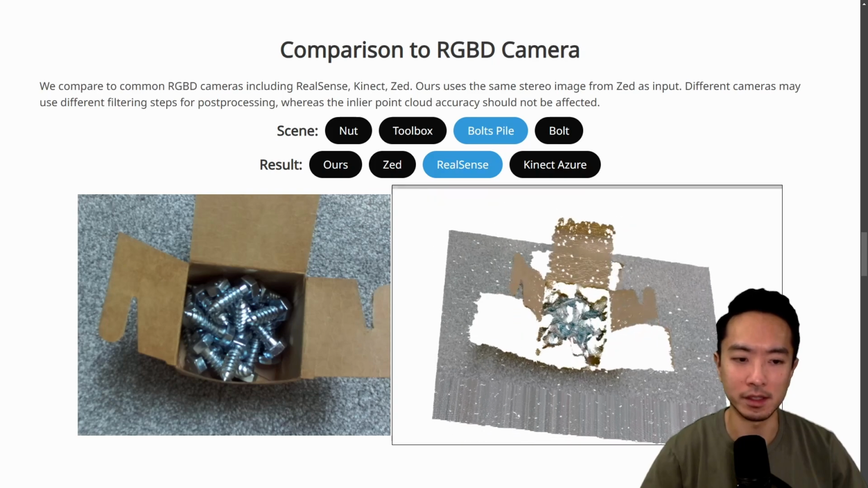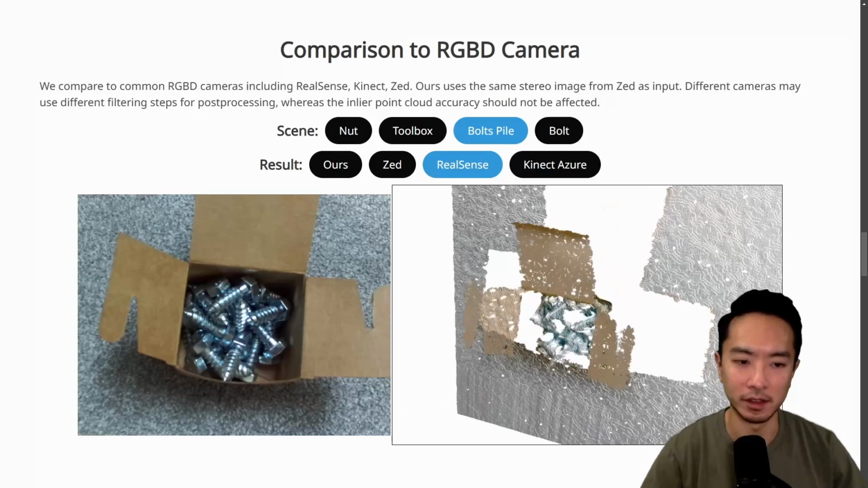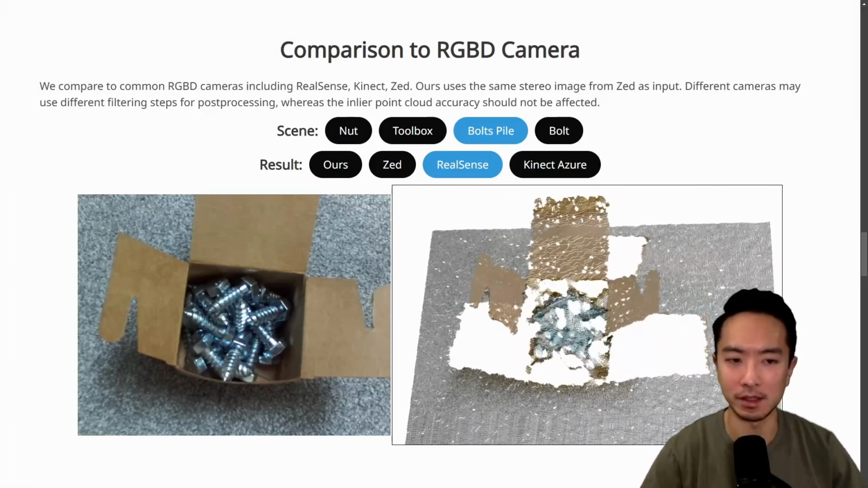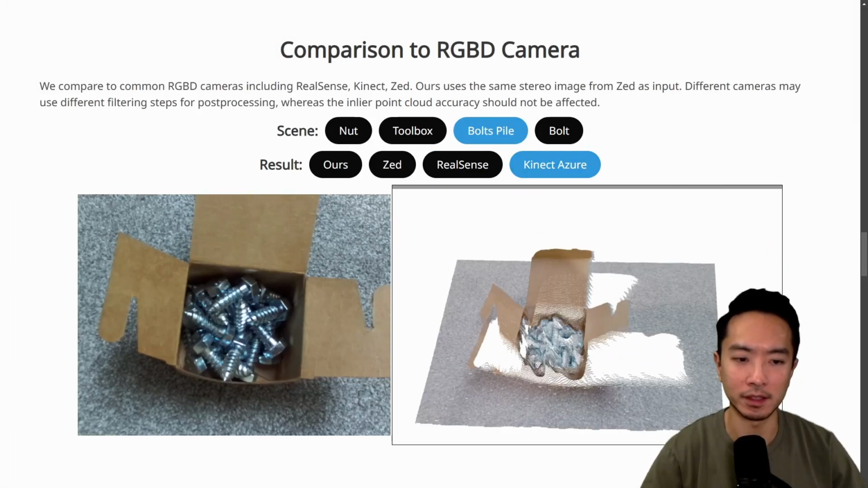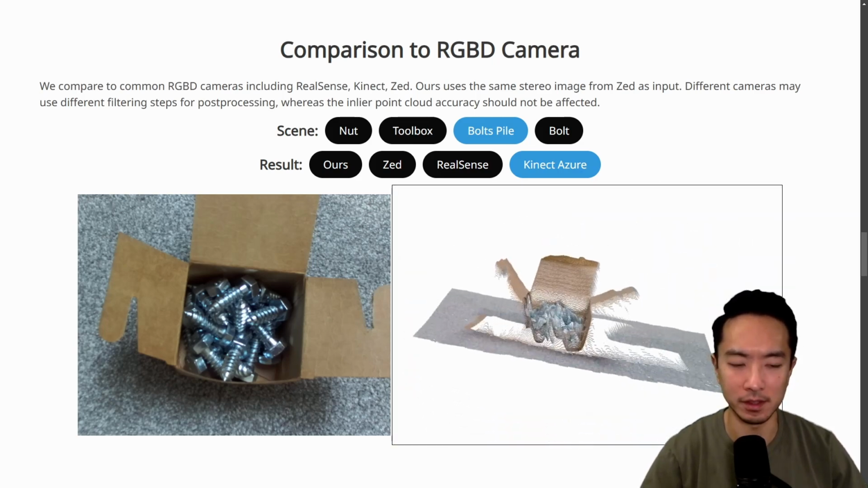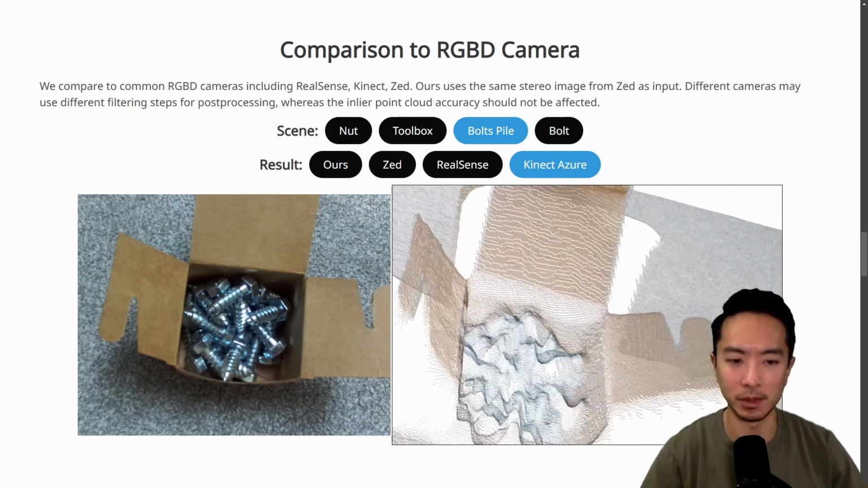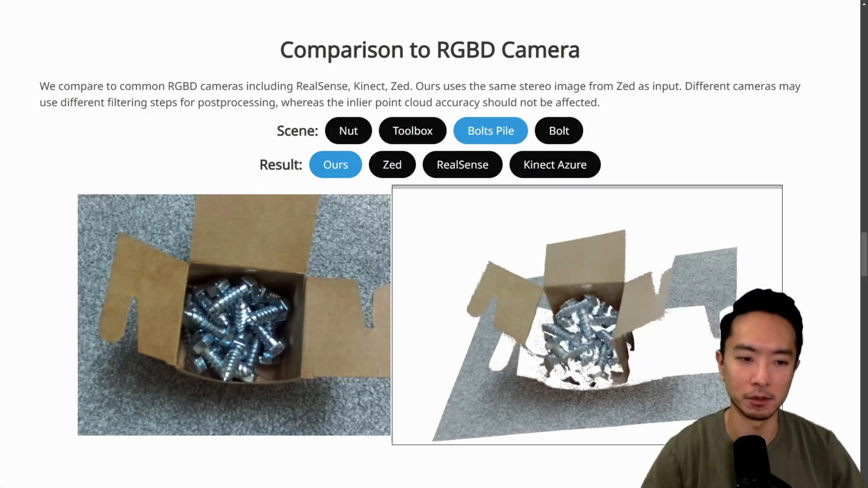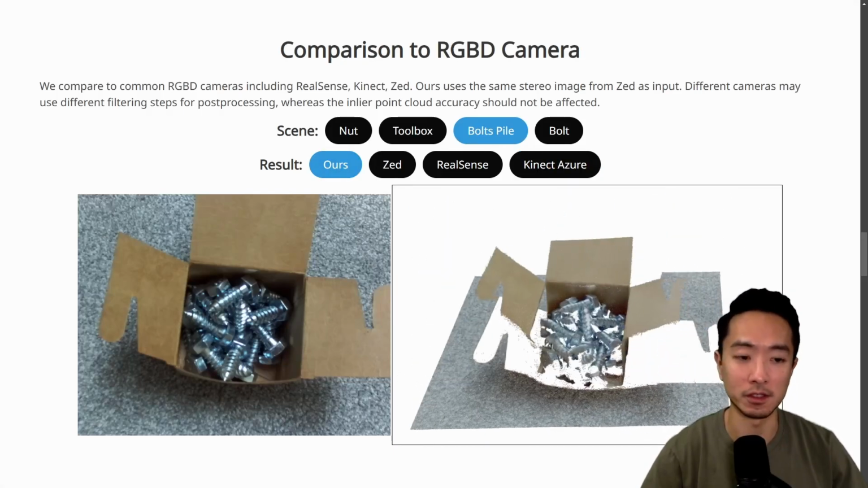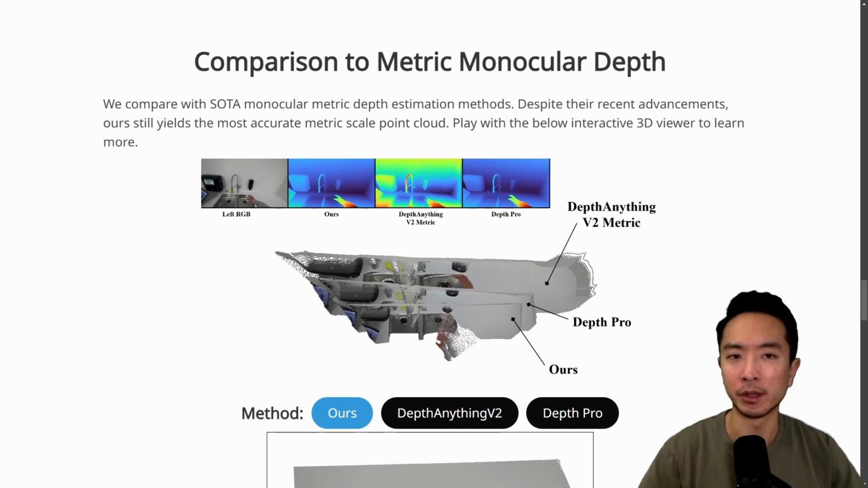And let's take a look at RealSense. RealSense, you can see it kind of got the structure, but a lot of the details here are not as nice. And if we compare with the Kinect, I would say it did okay. I would say some of the individual bolts aren't as clear compared with the FoundationStereo. So overall, I would say the FoundationStereo is very impressive in terms of the results that it gives compared with the RGBD camera results. So here we're comparing the metric monocular depth map with the FoundationStereo.